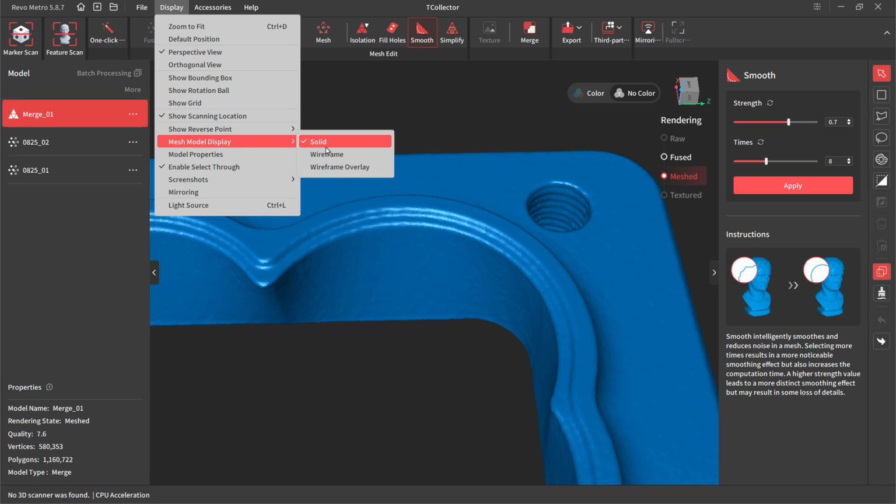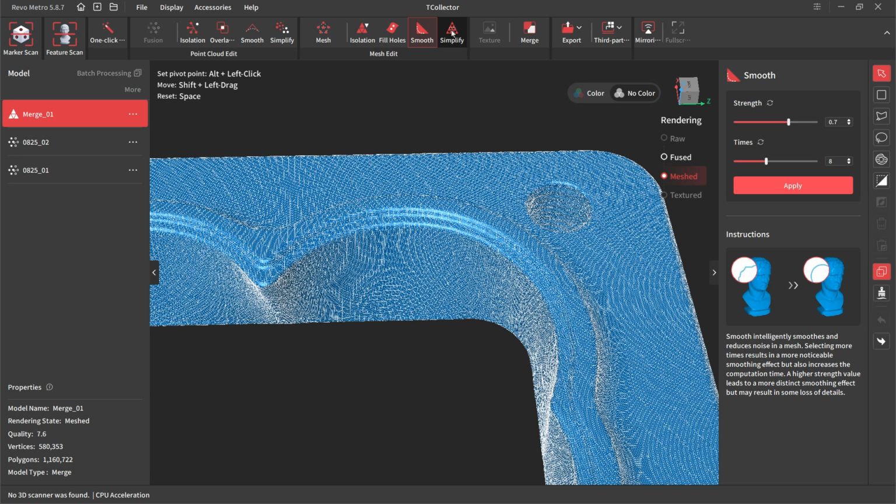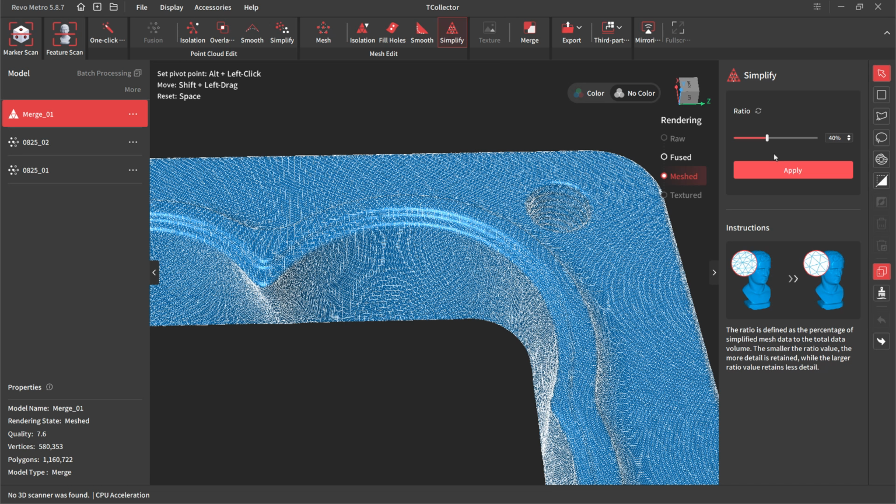simplification. And so I'm going to show the wireframe overlay again. I'm going to go to simplify. And this ratio is basically a percentage of the original. So right now, let's look down here. We've got 1.1 million polygons. So if we set this at 50%, we're going to take that down to 600,000 polygons.